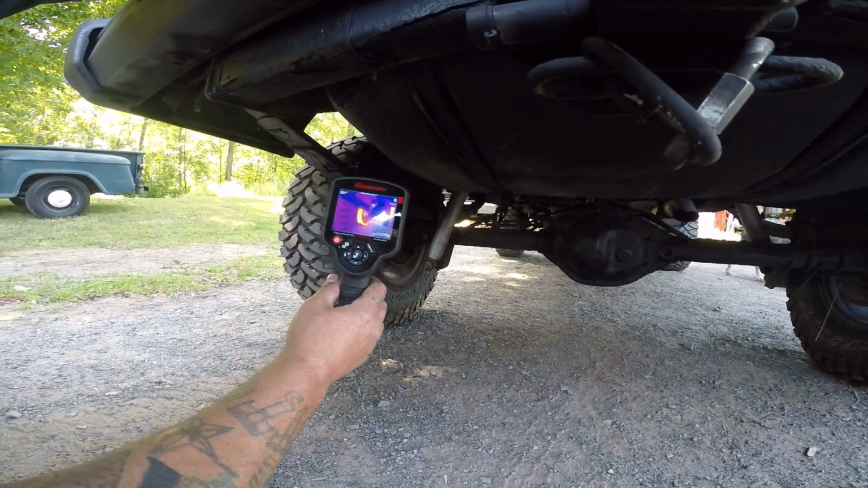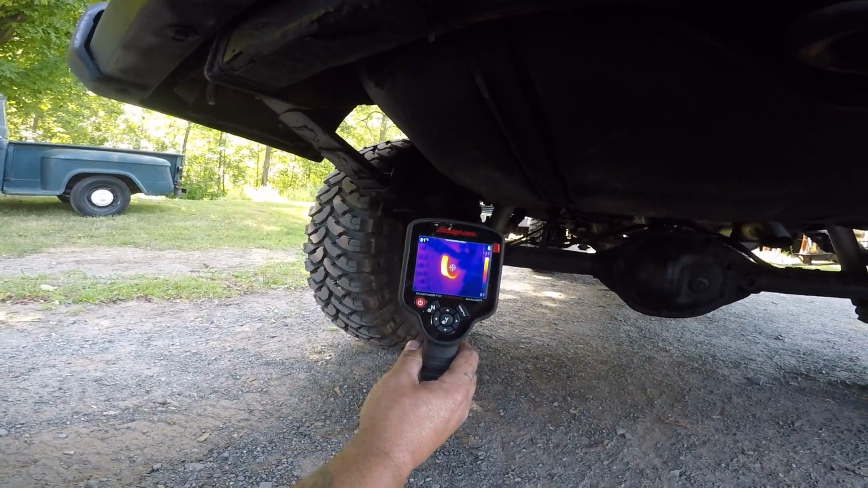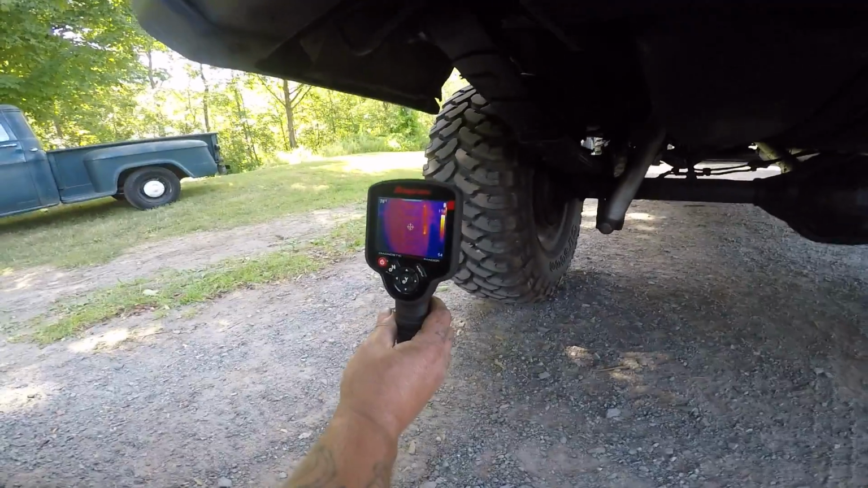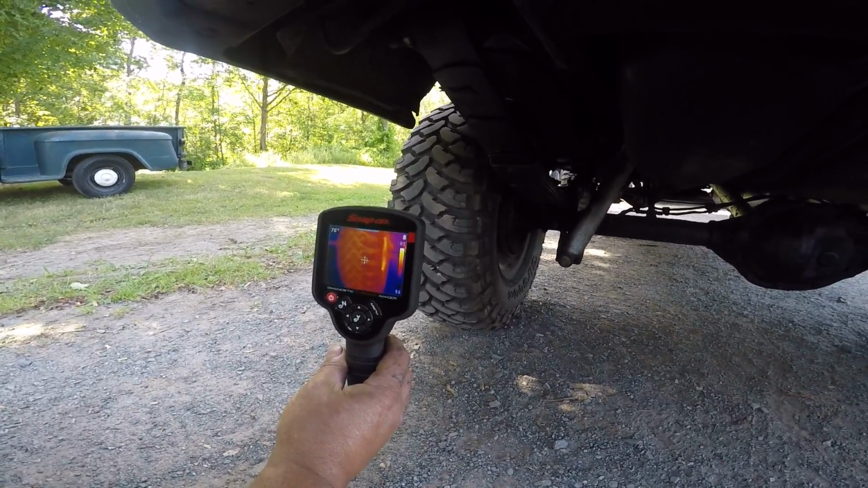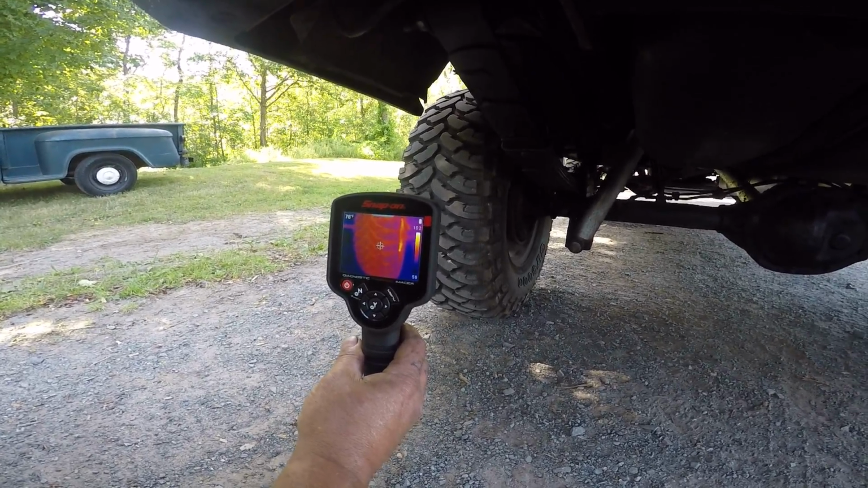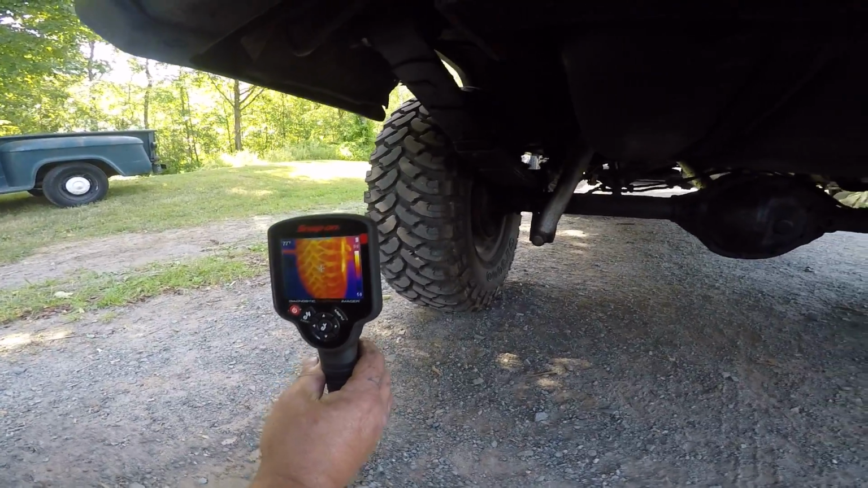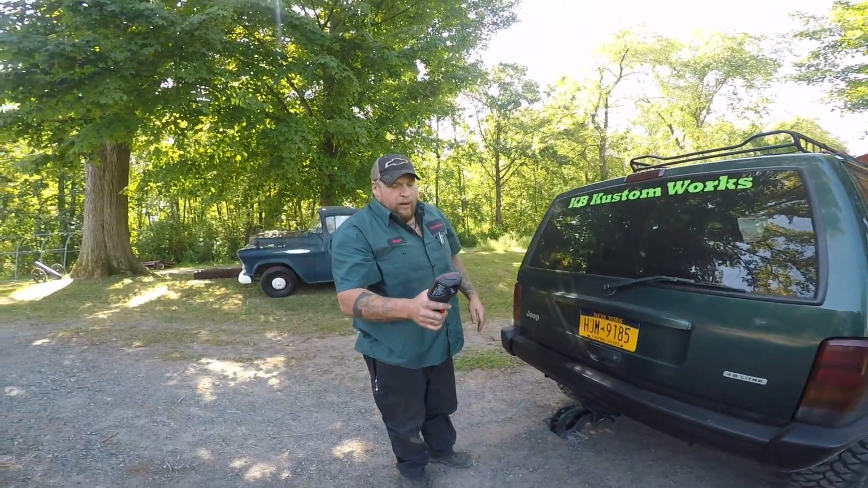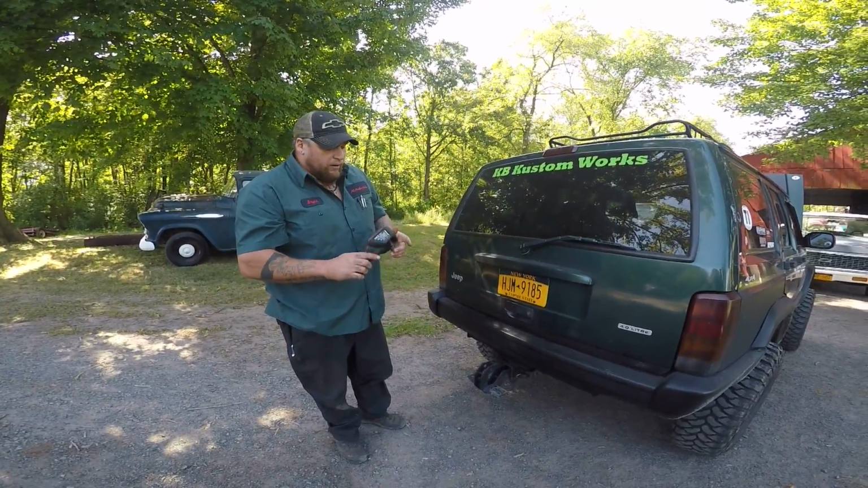Unbelievable, saves time. There's his drum. You can check his drum. His drum's got a nice even heat signature all the way around it. You can check the wear on his tires by the nice even heat distribution around his tire. If he had an unbalanced tire or a misaligned tire, you would see a brown or a black or blue streak on it, showing that the tire wasn't wearing on that point. Just the greatest tool ever. I absolutely love this thing. Like I said, I don't know how I ever got along without it.